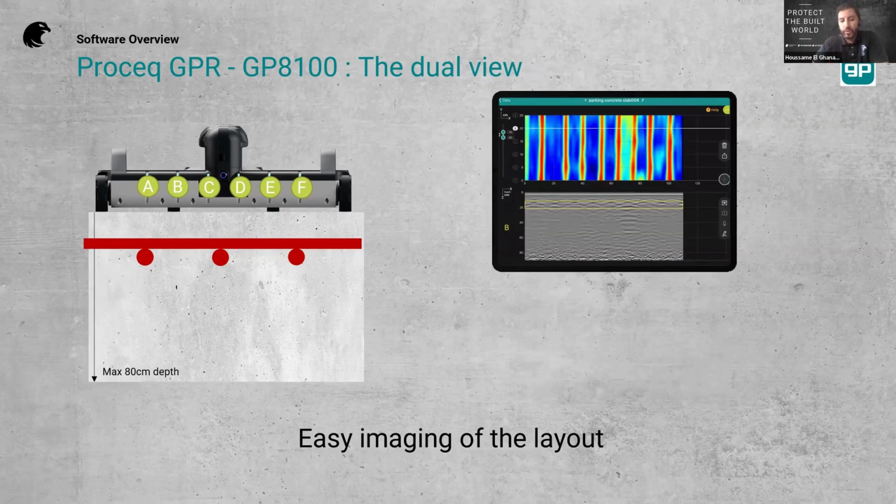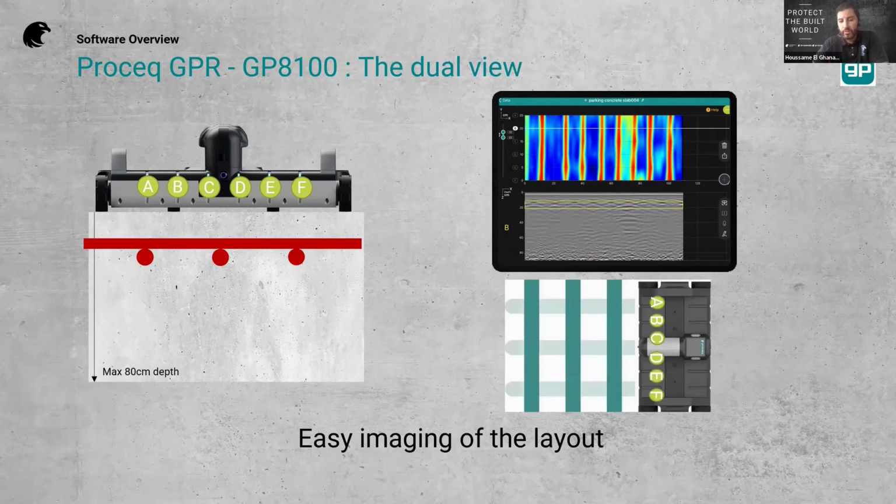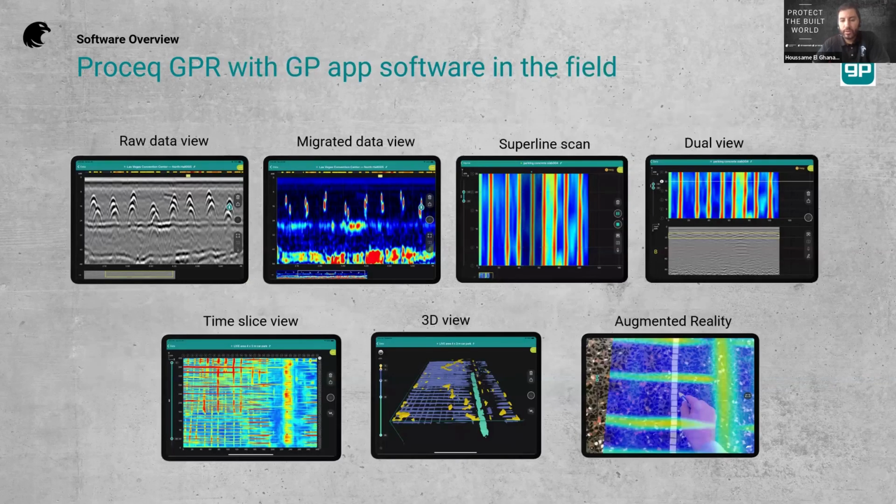Of course, we have dual view if you like to have the classic line scan, so that's a slice of what you have in the thickness. And here, that's the top-down view. We call it time slice view. And you can, of course, as I said, travel within the thickness of the concrete. So the software really offers in the field all possible views, complementary, comprehensive views, so that you can judge what kind of object you have. Raw data view, if you like the classic, in terms of hyperbolas, to really guess the details.